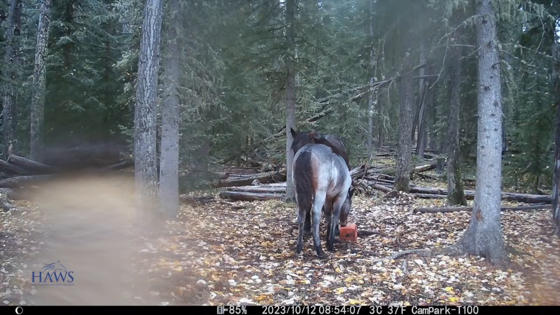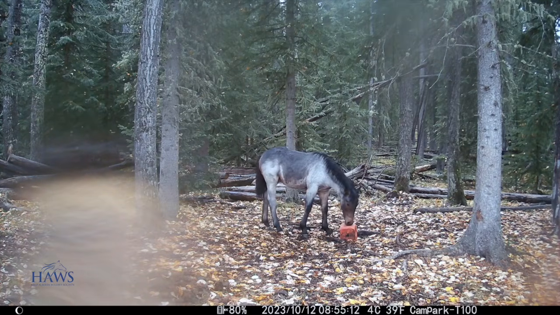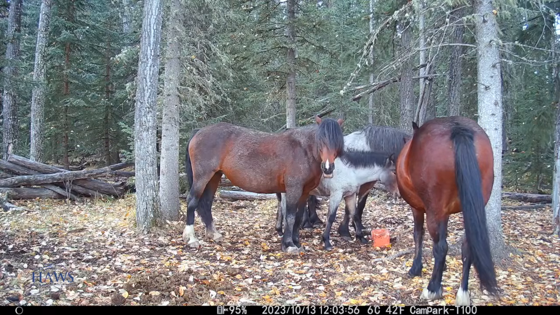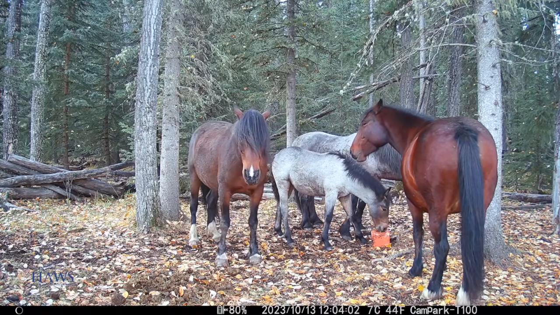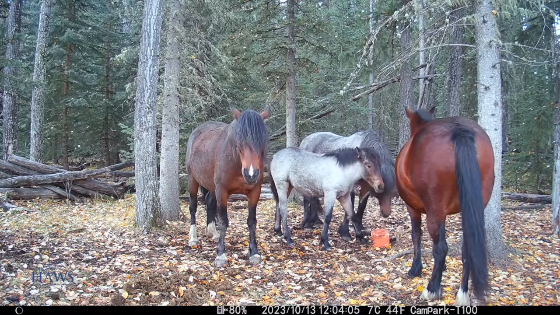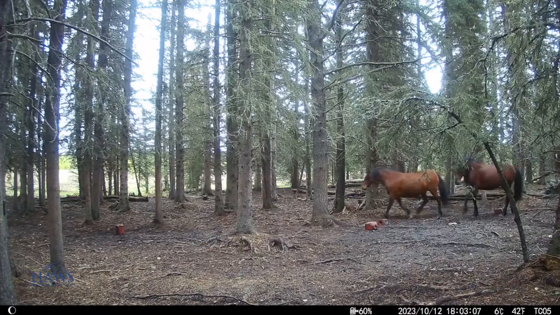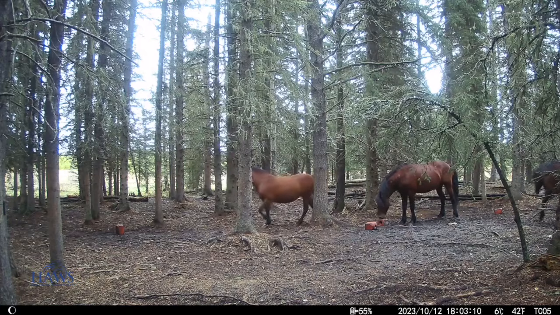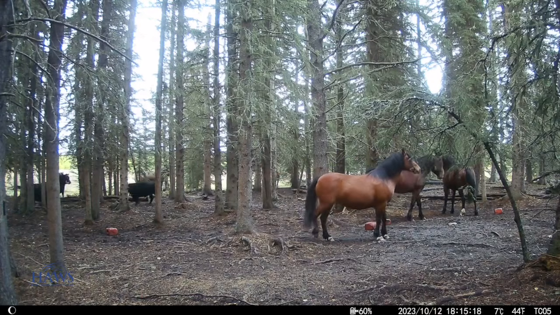Now, look at this. Here's Halo. This is Harley's little filly. And boy, she's getting some size to her too, isn't she? You know, her and Dusk would be about the same age now. And as long as they stick close together like this in this little family, they should be good now till spring. I think the bears are going to be looking for hibernation here in the next month or two. And hopefully once they get to sleep, these foals will have a little better chance of survival till next spring.